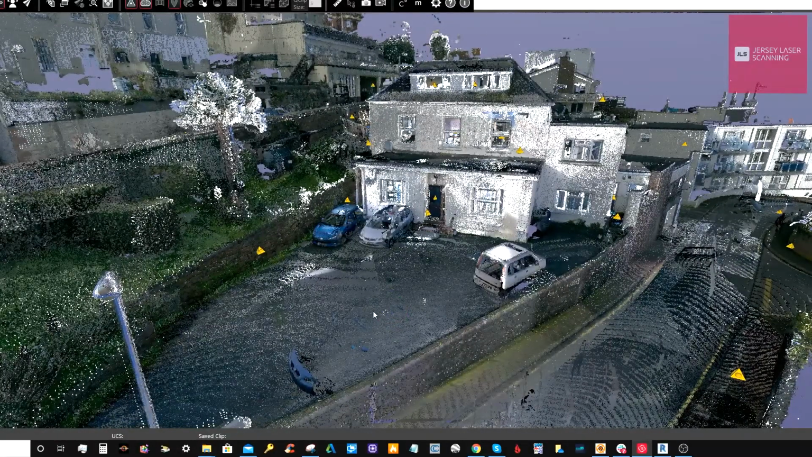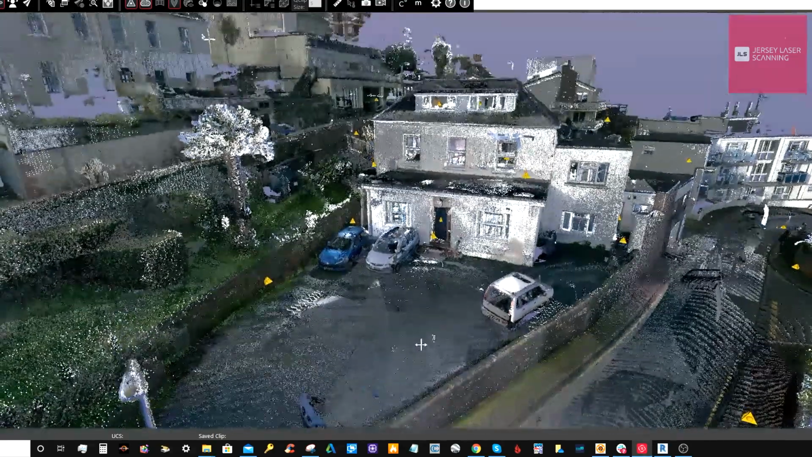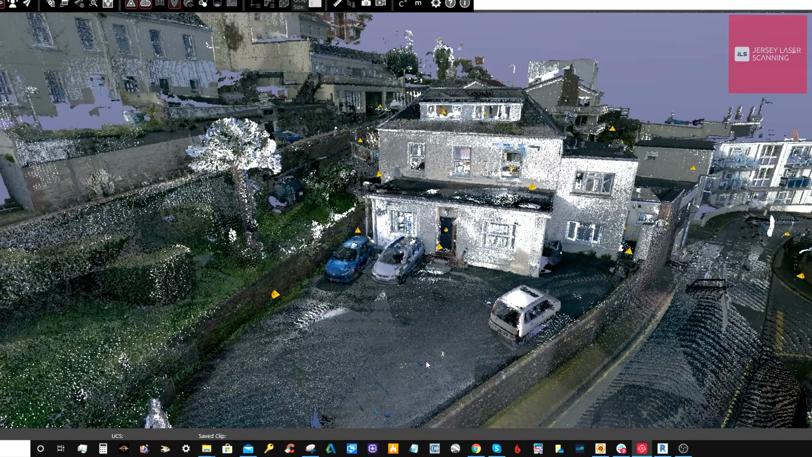So this is a video for Michael Woodrow at ABS Consultants Limited by Jersey Laser Scanning Limited. This is a video to show the workflow process of collecting a LiDAR point cloud. LiDAR stands for Laser Light Direction and Range Finding, and it's an identical concept to radar, which is radio wave direction and range finding, but it uses laser light instead.